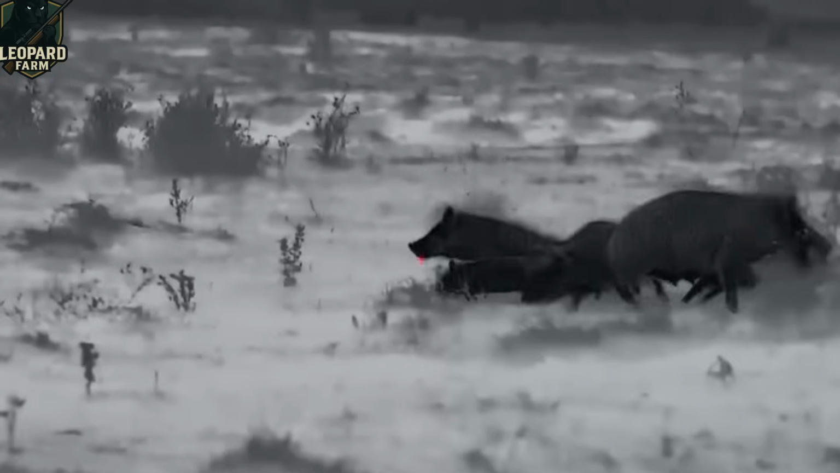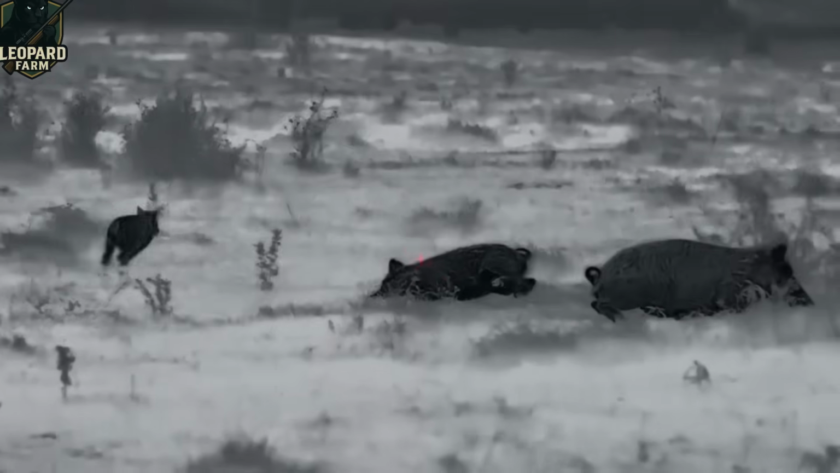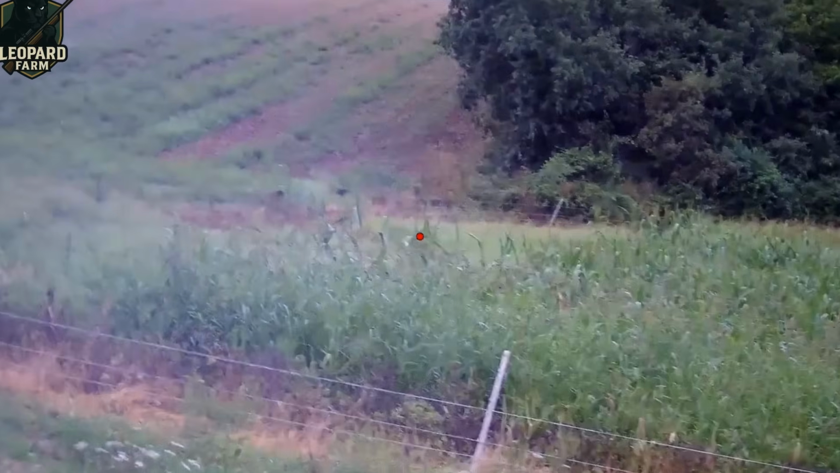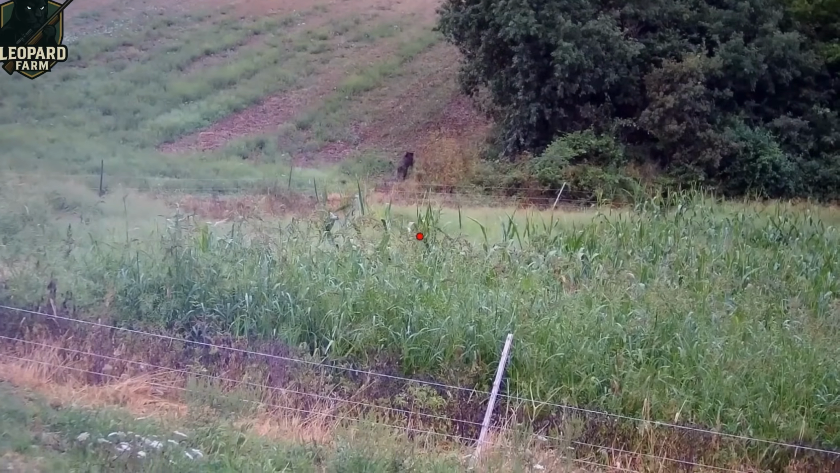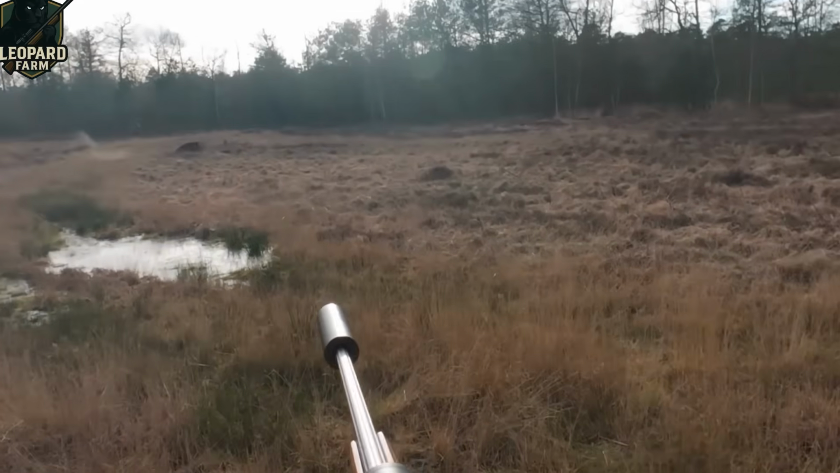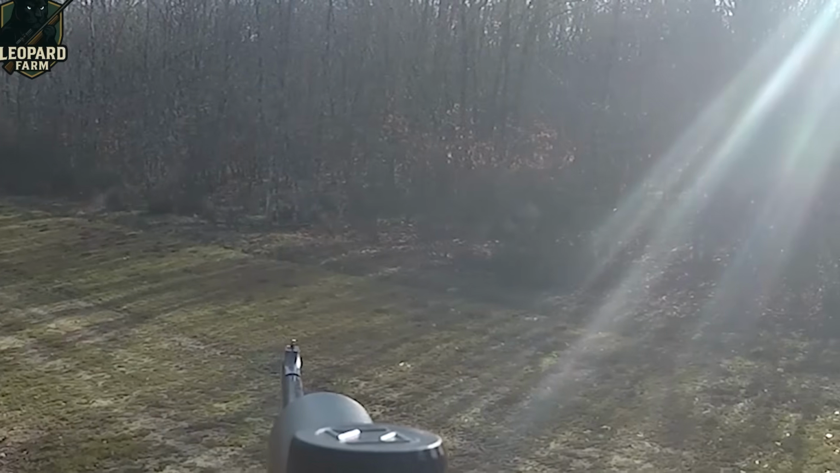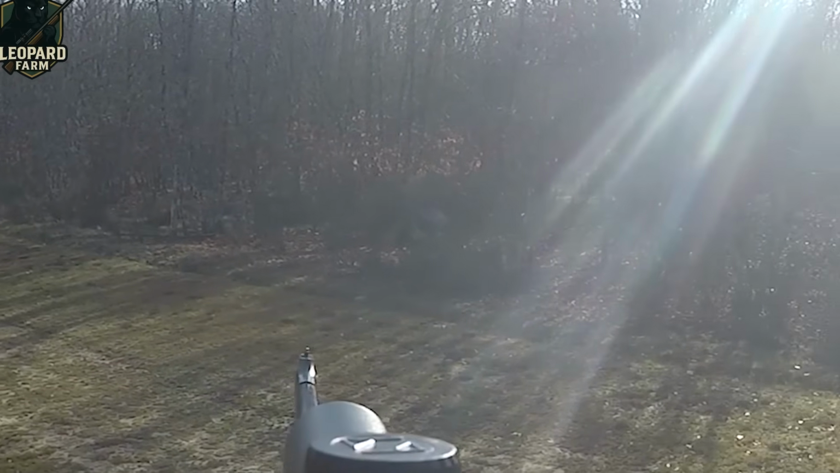The fight's far from over. Boars keep swarming our fields, testing our grit. But with our rifles, our dogs, and sheer determination, we'll keep hunting to protect our village and its lifeline. This video is for educational and awareness purposes. All scenes follow local laws and ethical hunting guidelines.